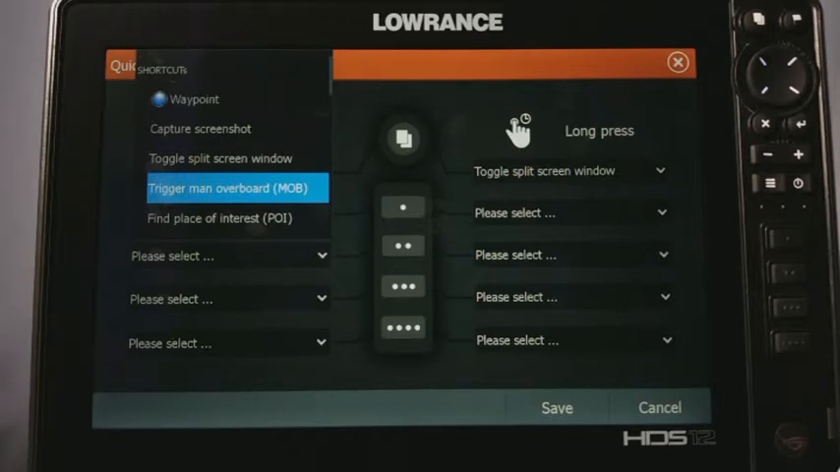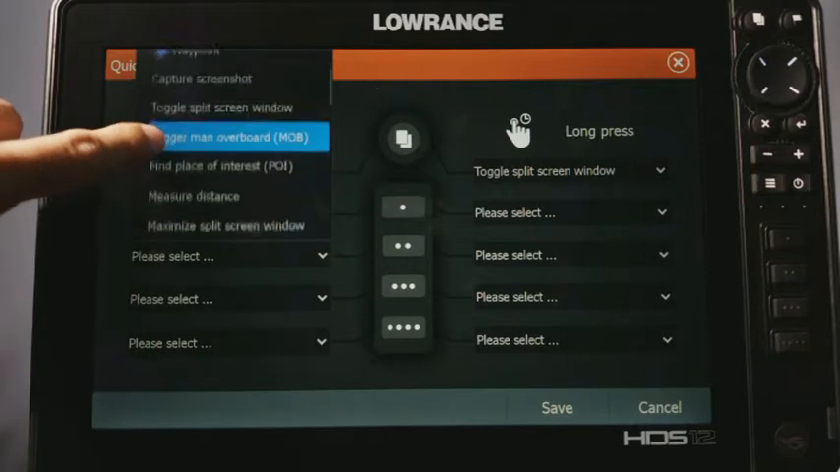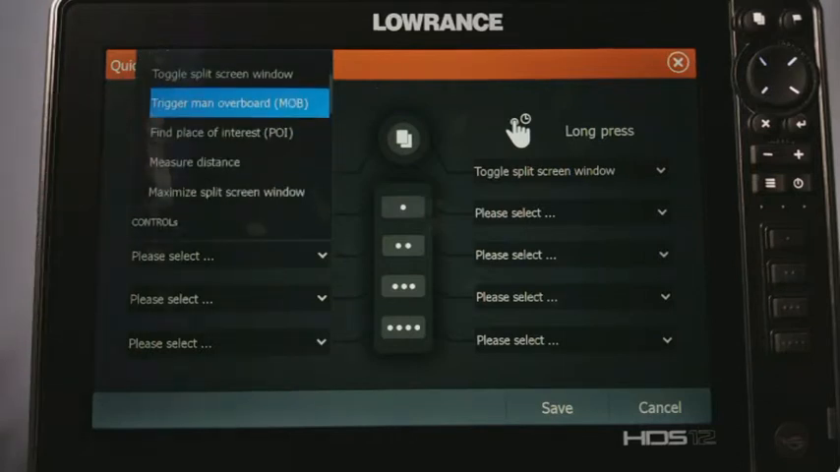So it'll search for different types of icons or just different things that your map has available nearby. And going up, now you have your measure distance feature. Now the next one is maximize split screen window.